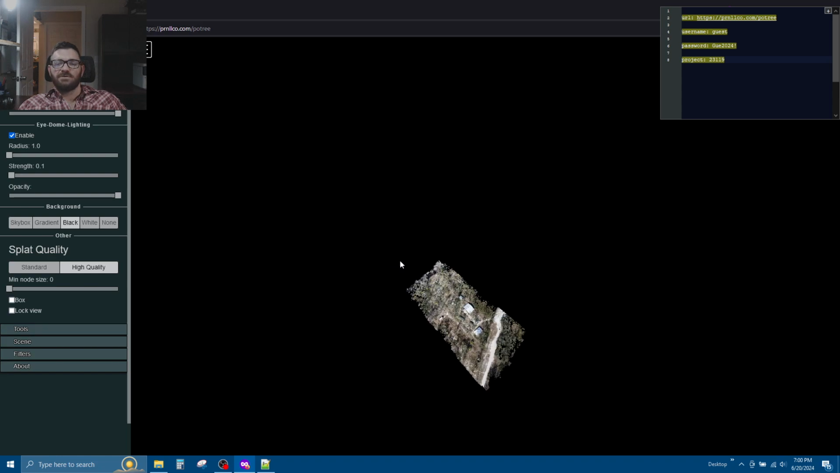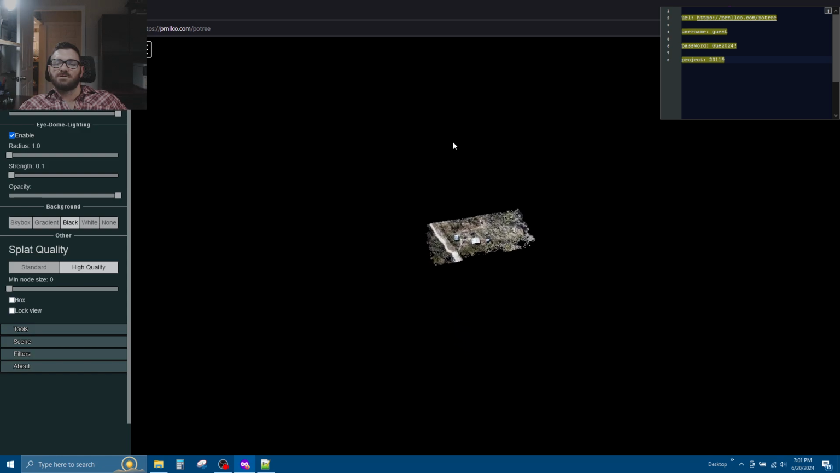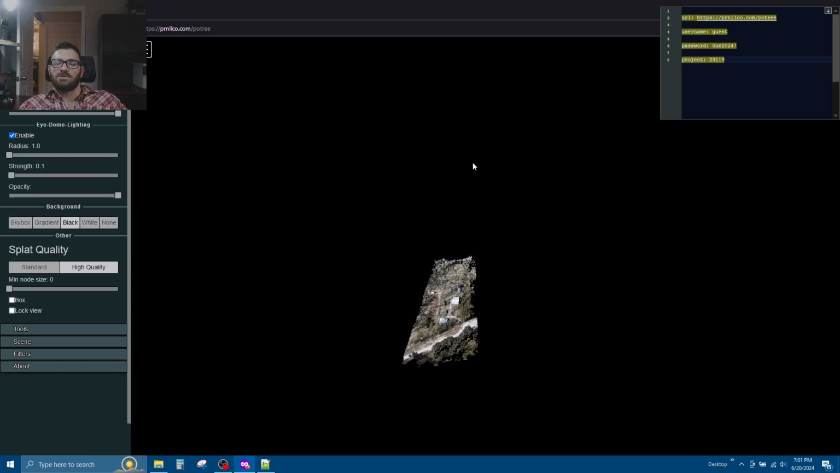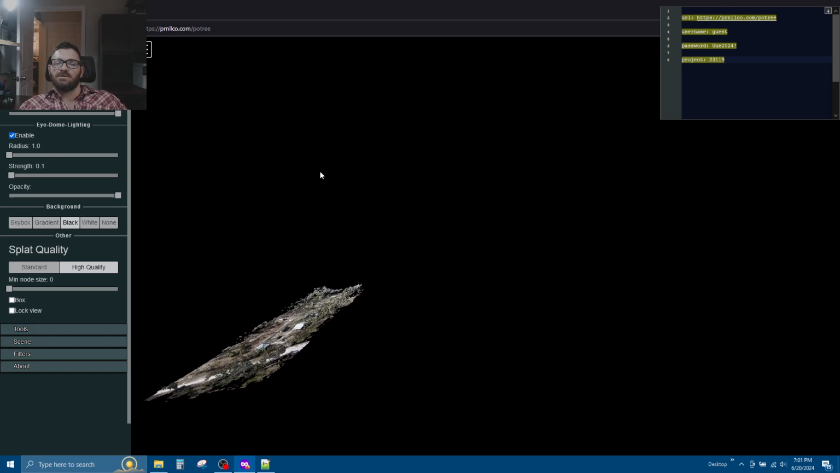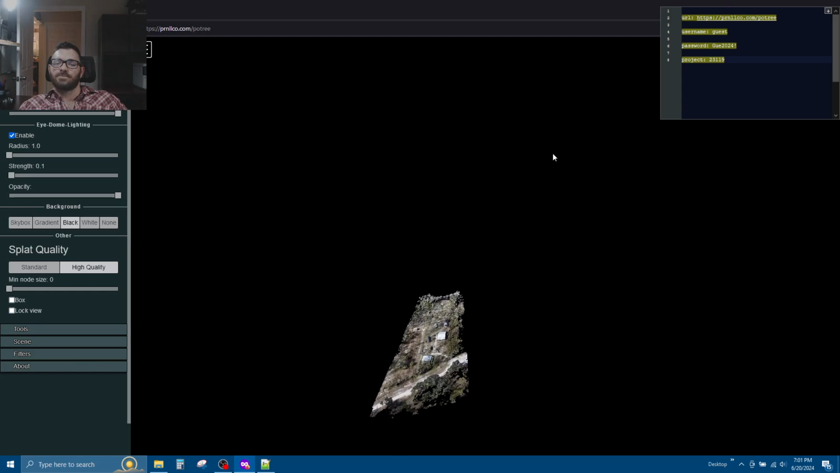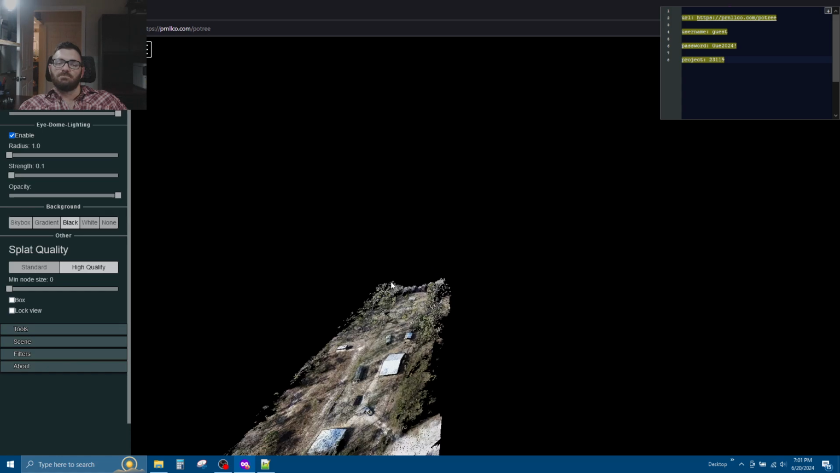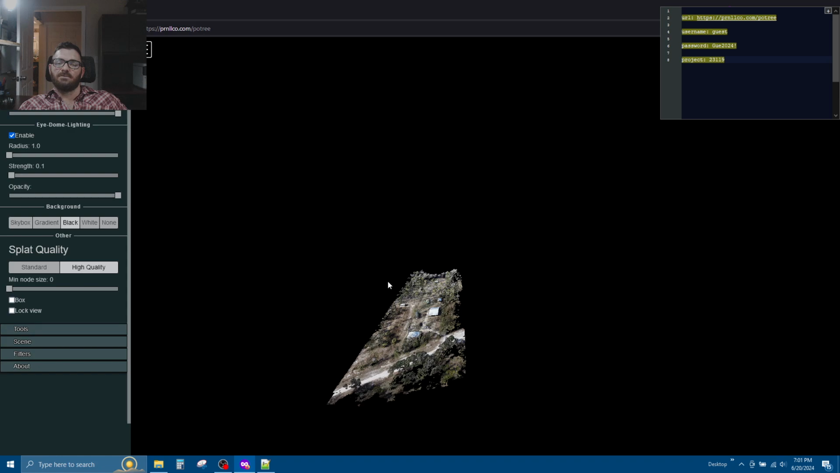Now when you left click, it does an orbit move. If you click close, it's going to do a smaller movement, whereas if you click far away, it's a bigger one. If you right click, you can drag it to the left, to the right, up, and down. And if you just scroll, it's kind of like a zoom. It moves you in, pulls you back out.